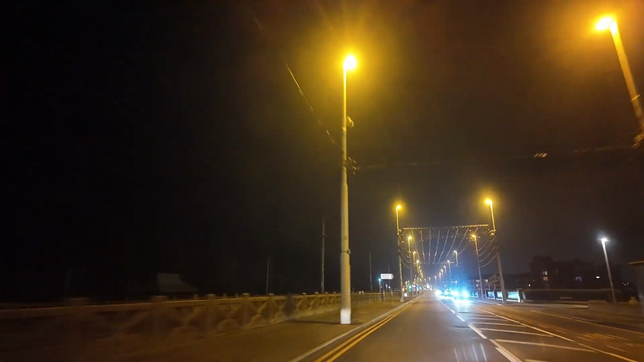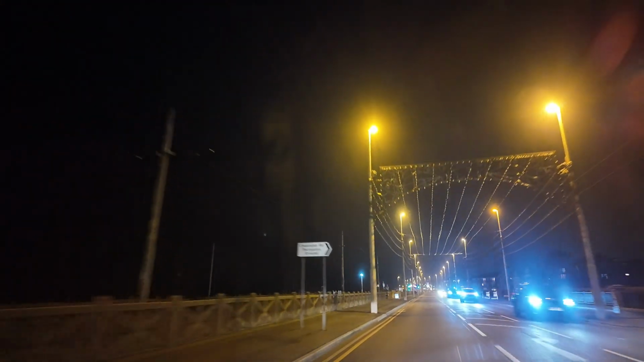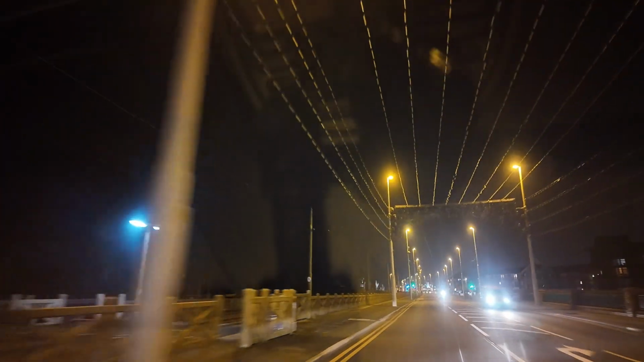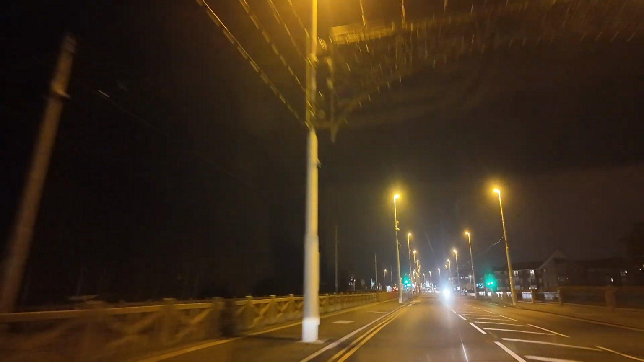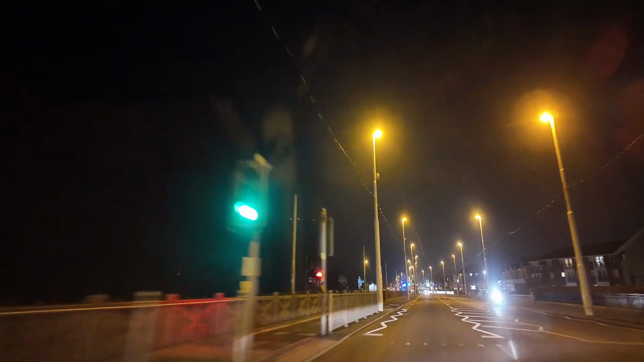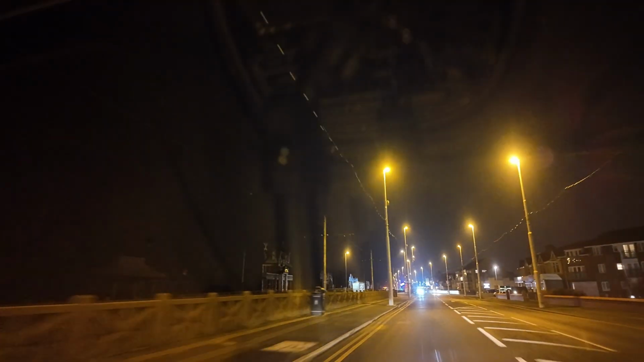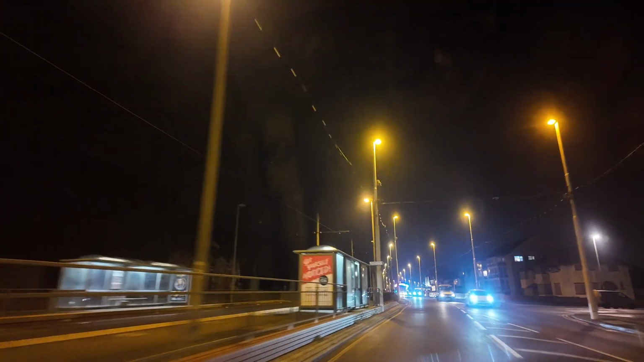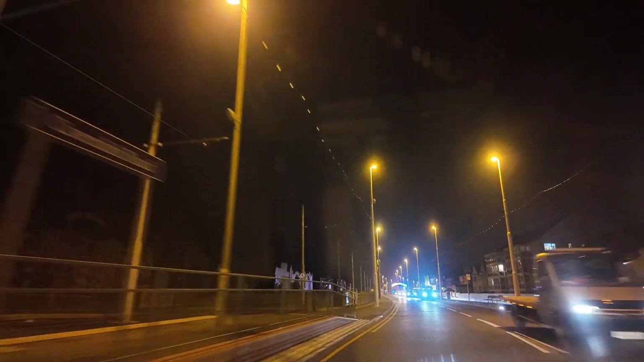So all you can see now, I'm not sure if you can make it out because it is quite dark, is the remnants of the posts left. Obviously they've all been taken away. They've gone back to Lightworks, which is where they keep them all and store them all, repair them, clean them up and bring them out ready for next season. And then it starts all over again.